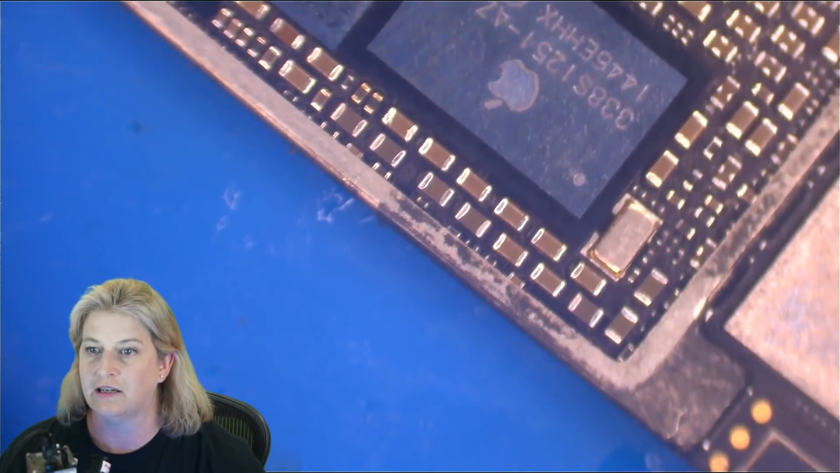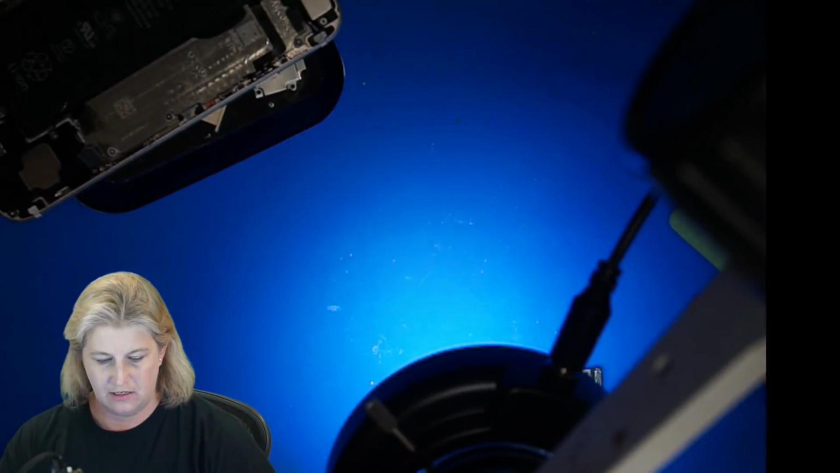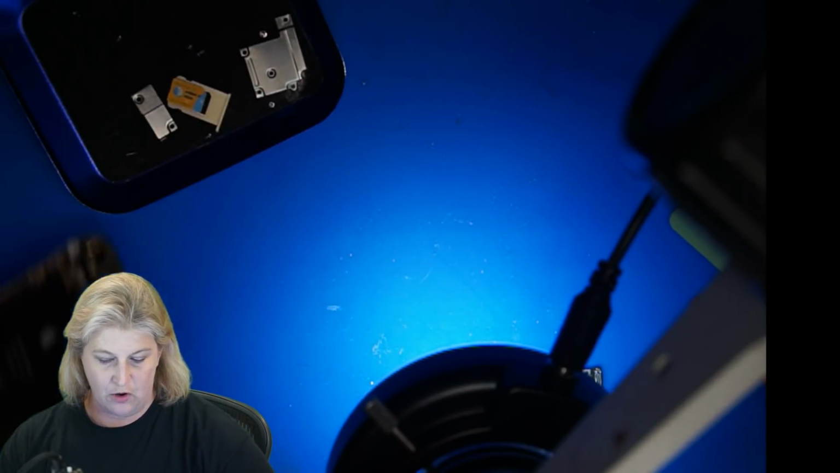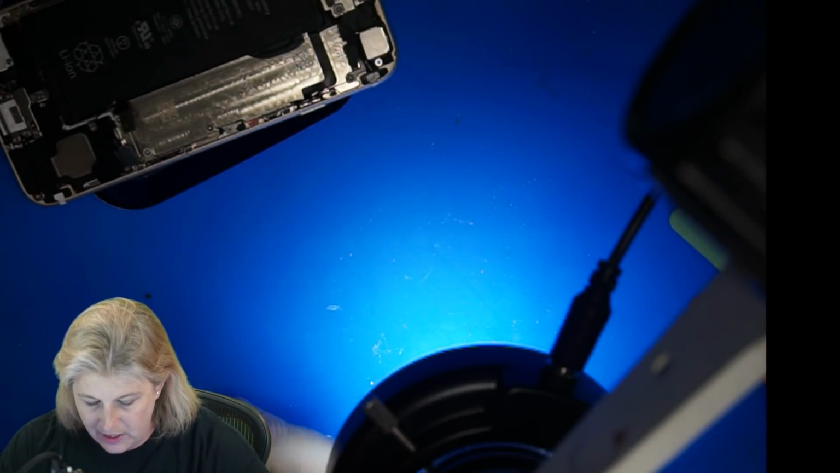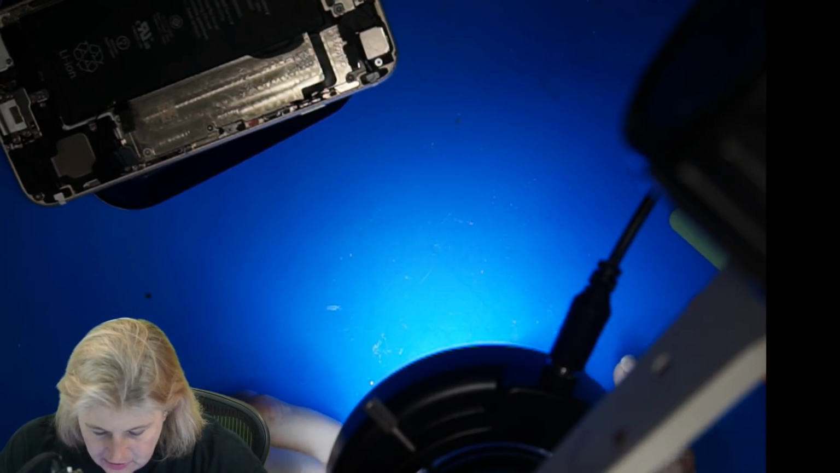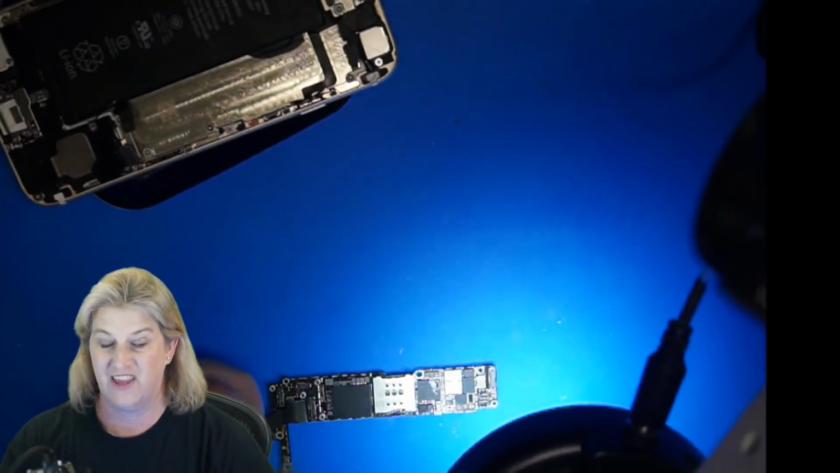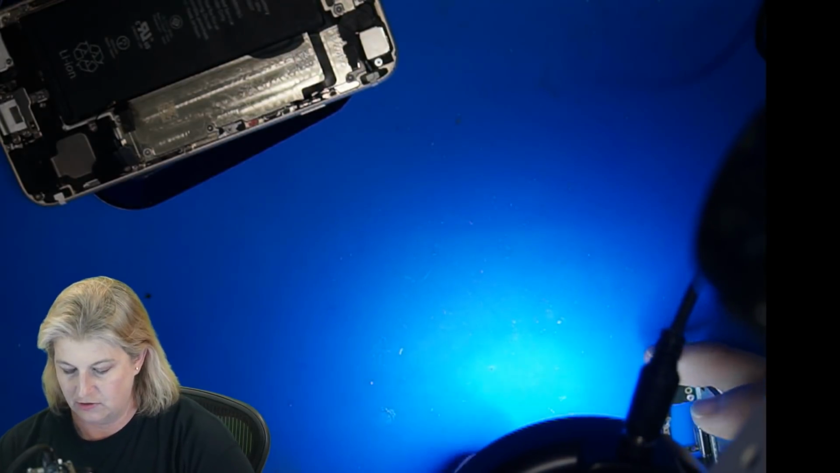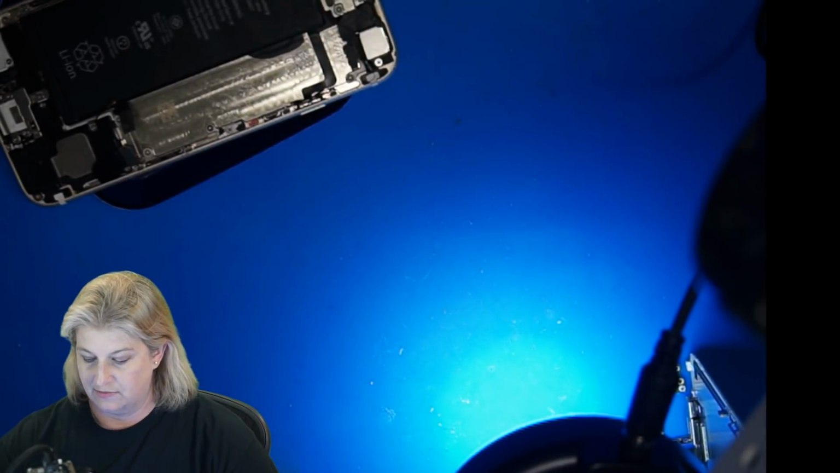Let's see if we can make old Maddie's phone turn on so she can get all her pictures back. And we can put this in the ready to recover pile so that the front team has something to do in the morning. And if they have something to do, then they're going to ask me less questions. So it's going to be a huge win. Maybe I can actually get some stuff done.